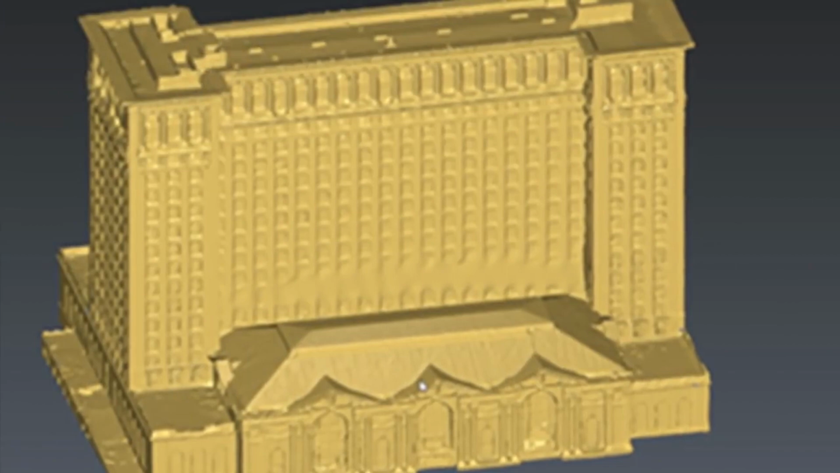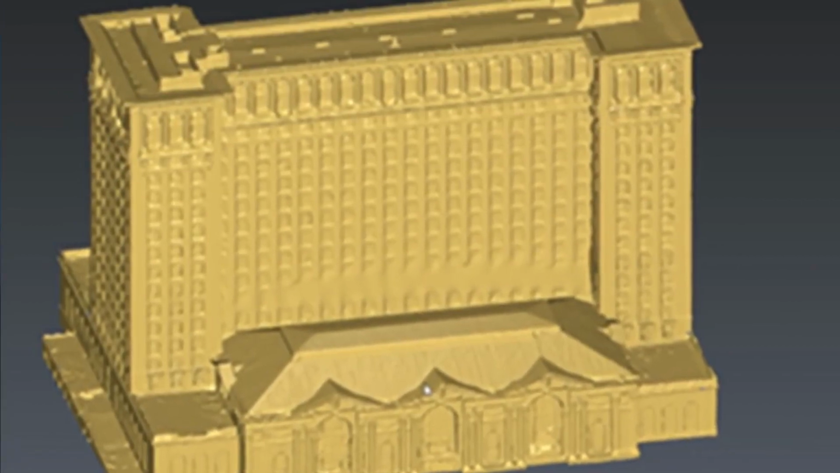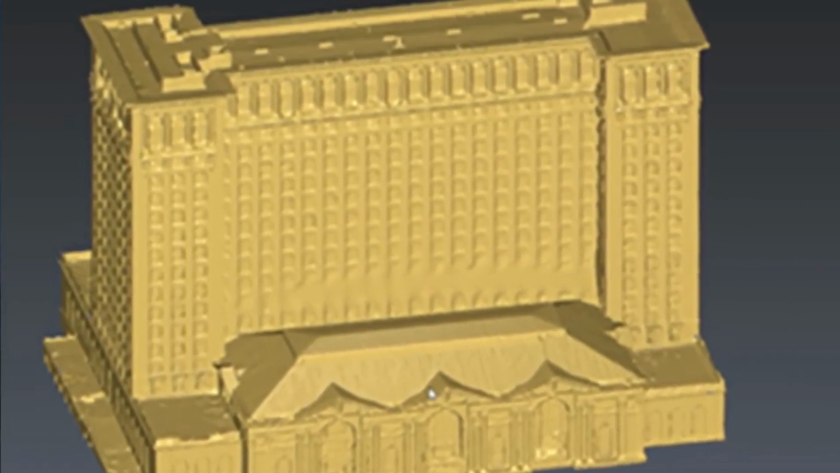Yep. So we brought it together in 3D Reshaper, one of our high-end stitching packages, and we brought all of the data together in a unified coordinate system and turned it into what's called an STL mesh. So it's basically a bunch of small triangles that represent the surface.